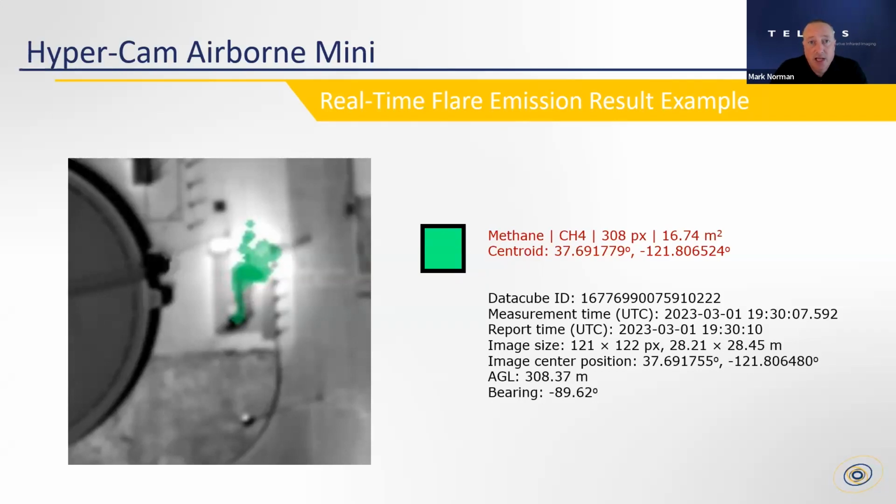And this slide gives you an idea of the real-time results that the operating technician can see as the flight is being conducted. So you see the greenish color, the pixels. It shows to the right, it's methane. It indicates how many pixels within the image contained methane.